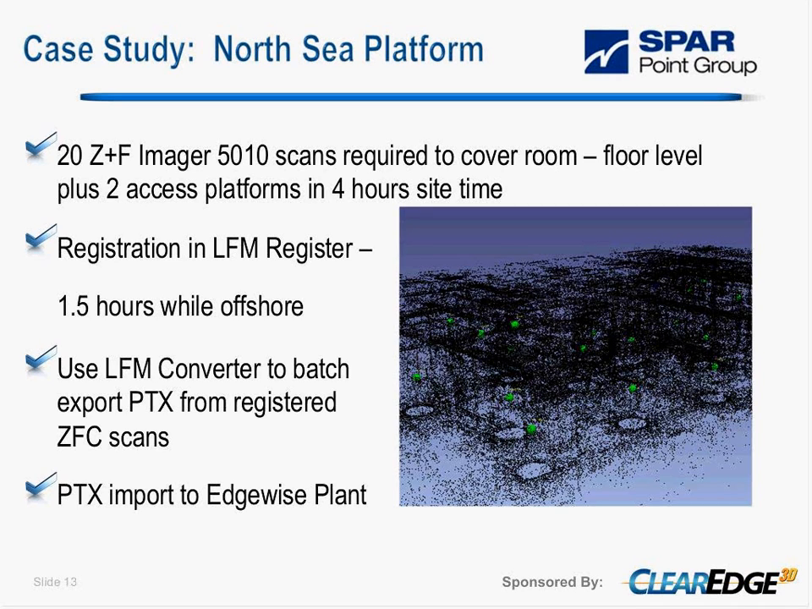This is out of EdgeWise Plant itself, and green indicates each scan position. Registration we did in Register, which took 1.5 hours while offshore. So we complete the registration there. If there's any missed areas, we can revisit on the platform. Don't have another costly trip out if anything is missed.